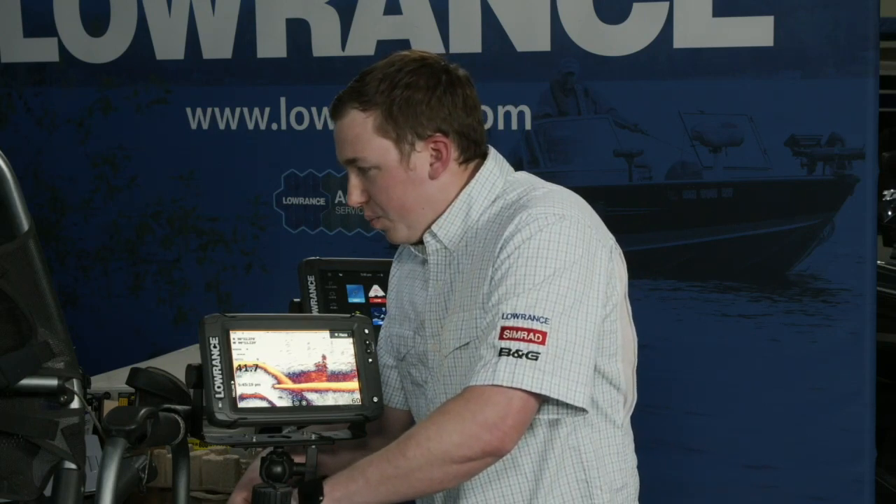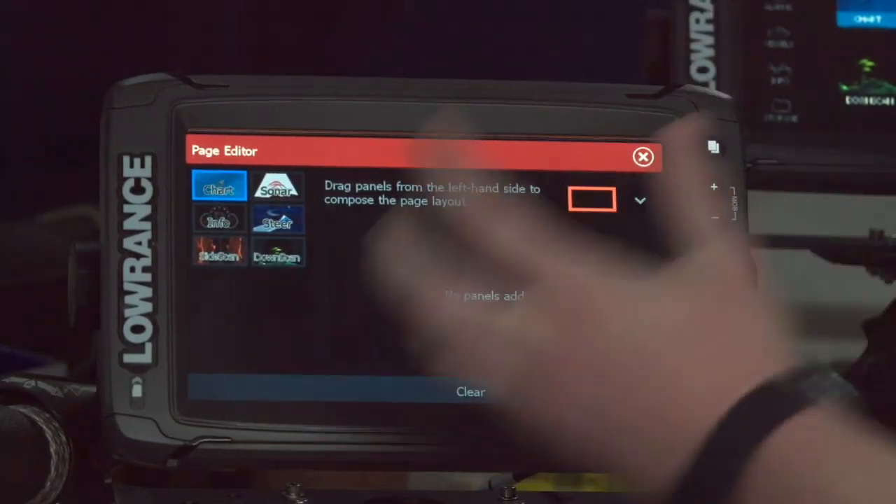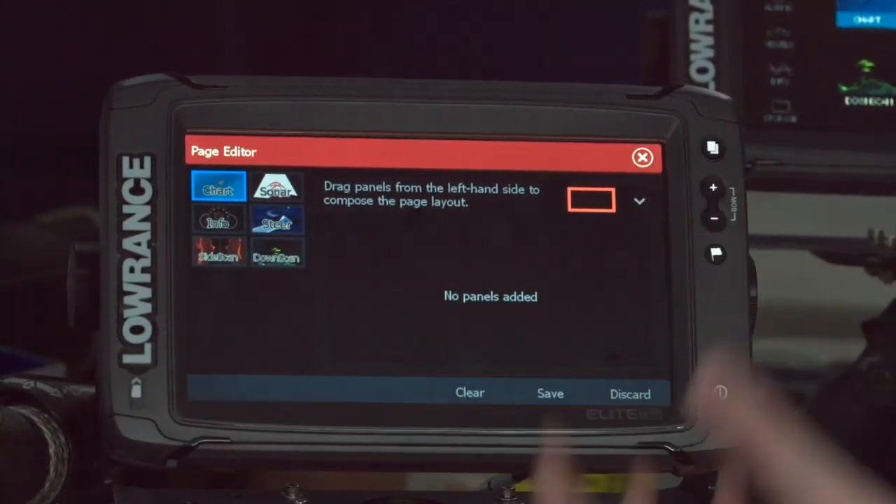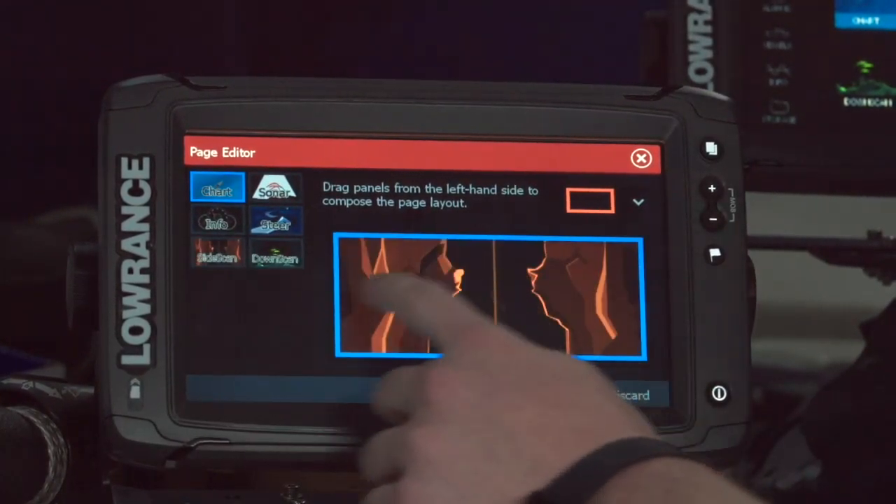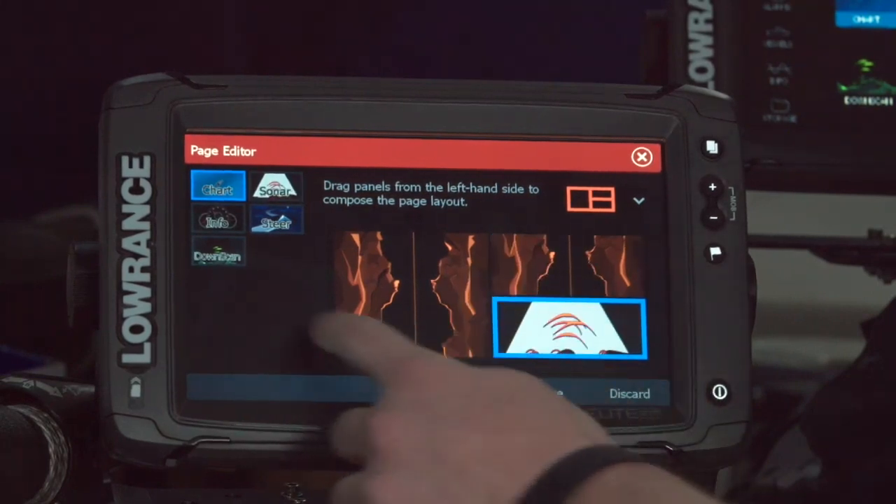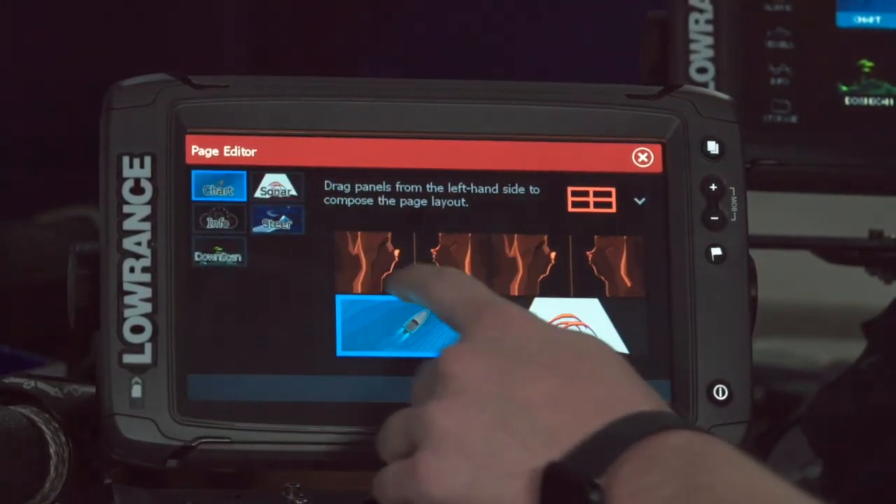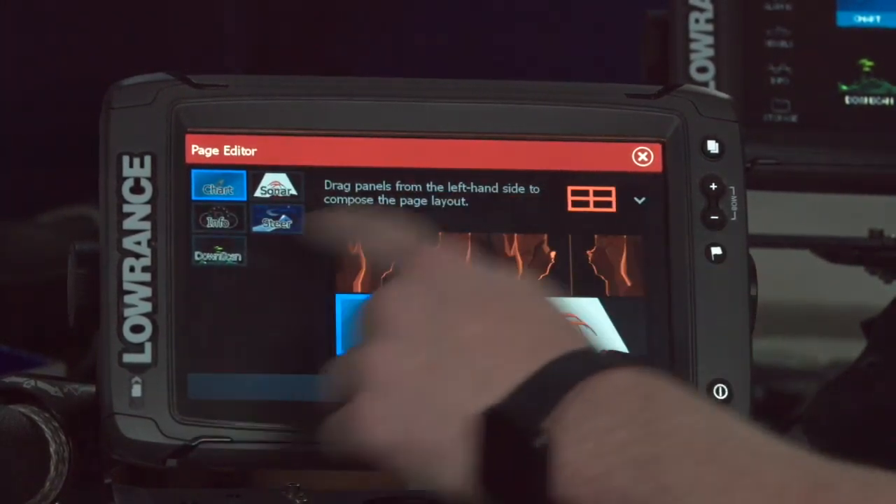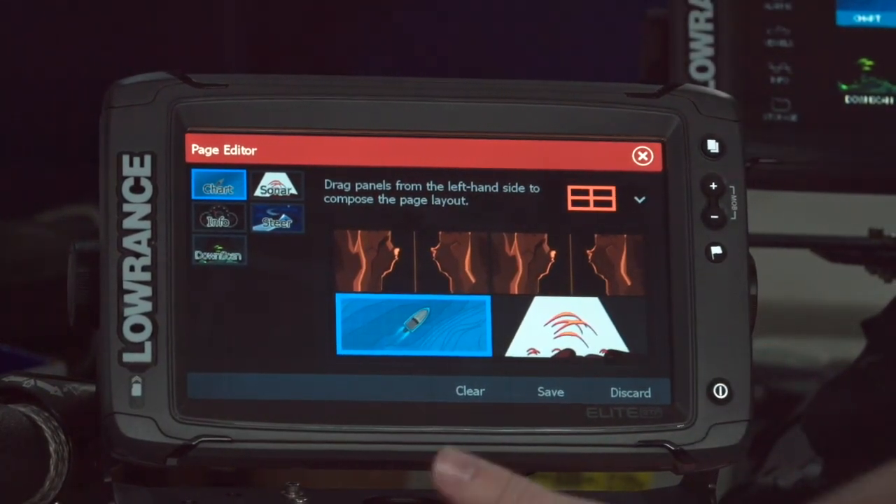Can you do as many splits with Ti2 as HDS Live? So you can do a lot of split screens between Elite Ti2 and HDS. Where you're going to find a difference is in the larger size HDSs, so your 12 and your 16, they can do more splits than the littler guys can. But on this 9, you'll see I can drag in a whole bunch of different stuff. And once I try and go one too many, it'll start replacing. So this one, I've got 4 items I can put on screen at any time. On the larger size HDSs, I can go up to 6.